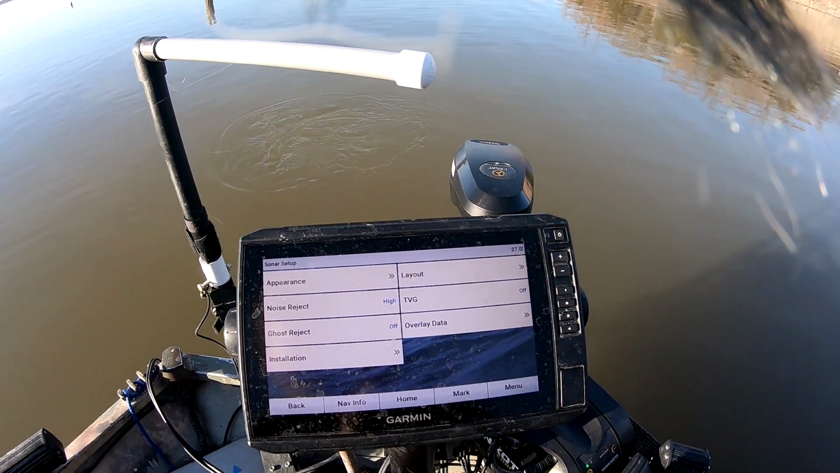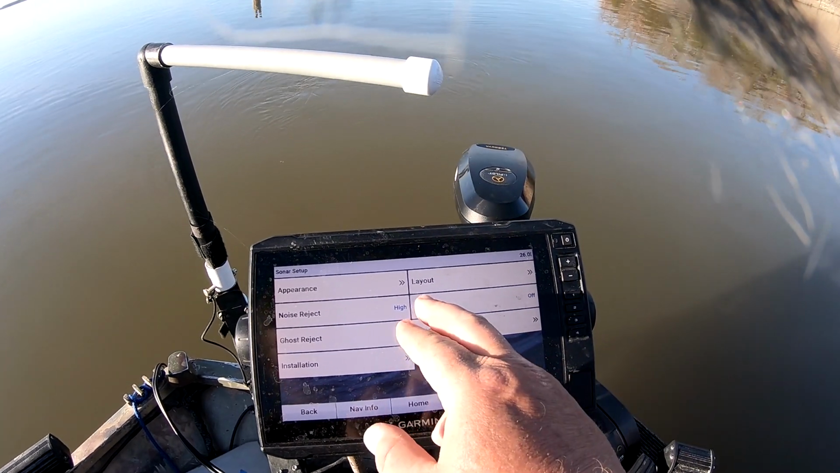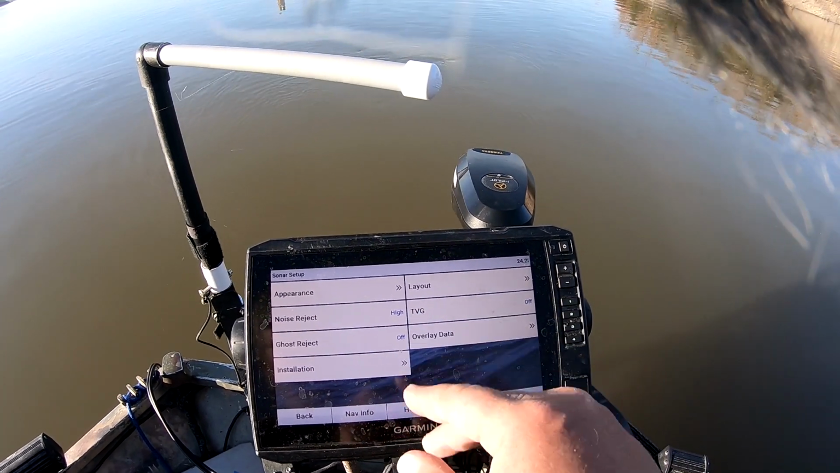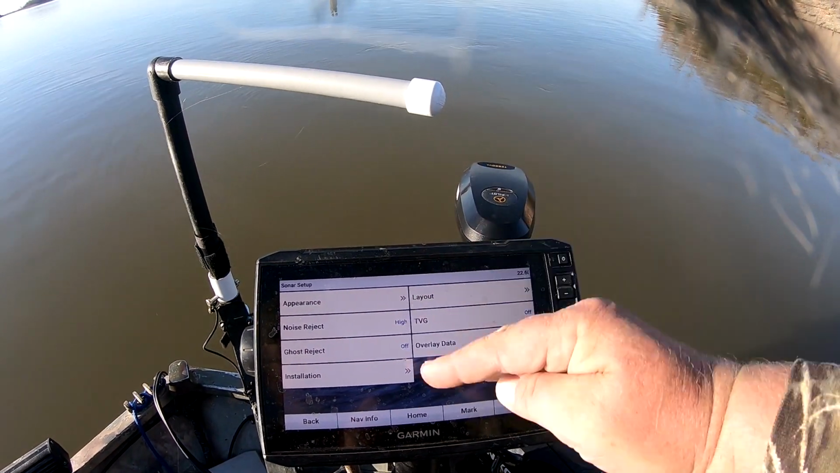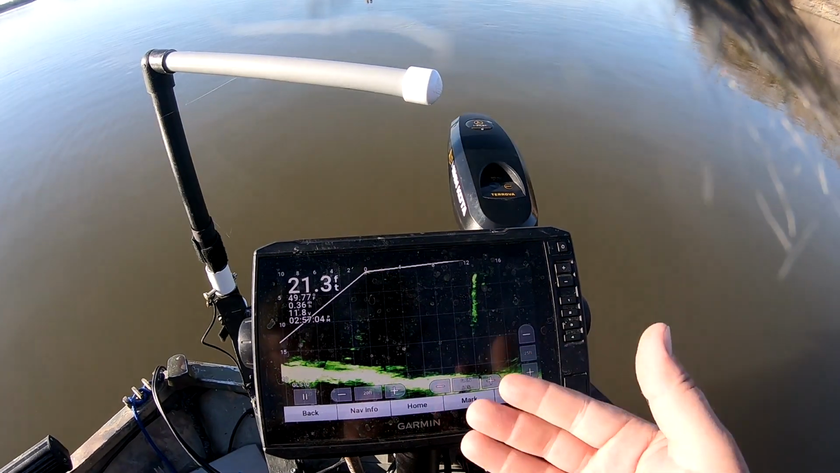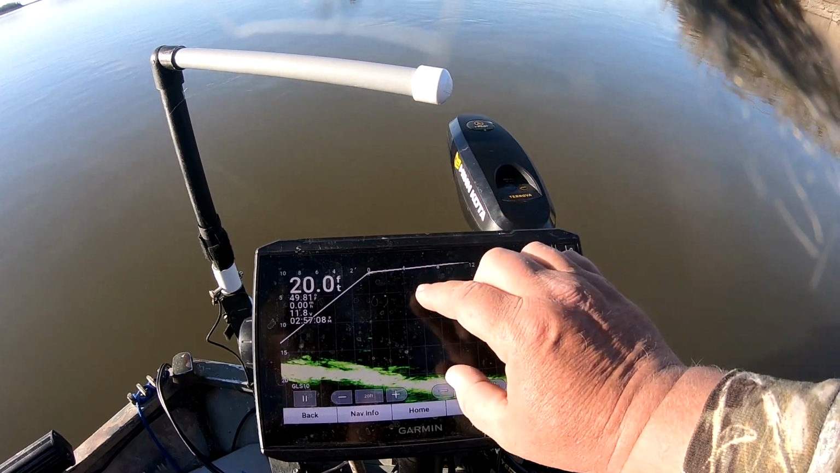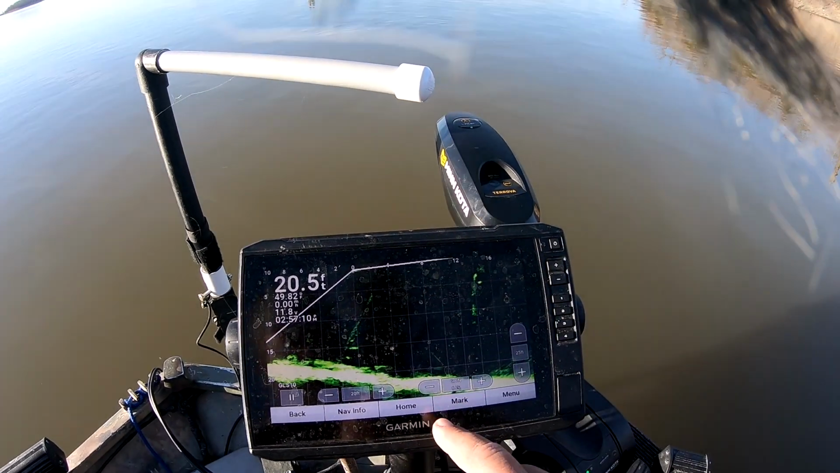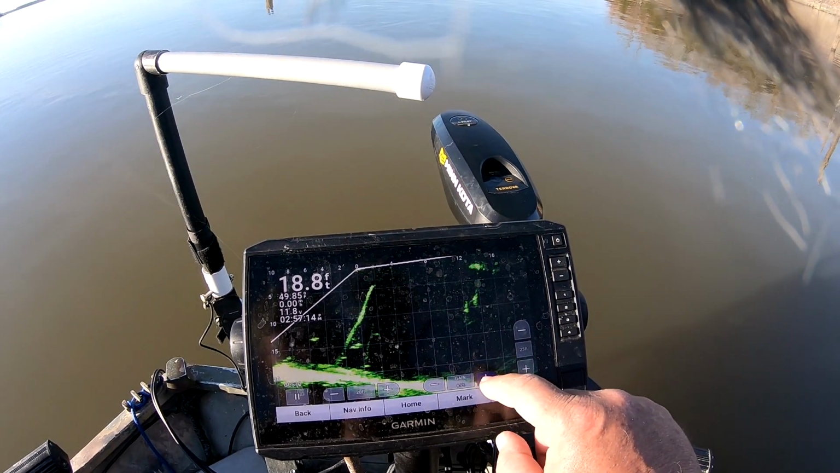If you're fishing deeper water, okay, and you're having problems keeping it clear, that's your TVG. What the TVG does is it cleans up the water from the top of the water column down. So like I have mine off right now and it's still pretty clear because there's a lot of trash floating in the water. But let's say it's cluttered up here. What you can do is you can turn that TVG. I'll just turn the gain up.